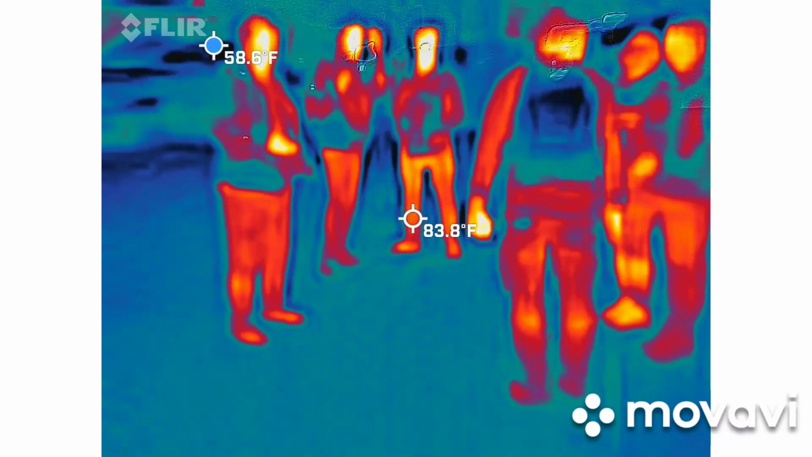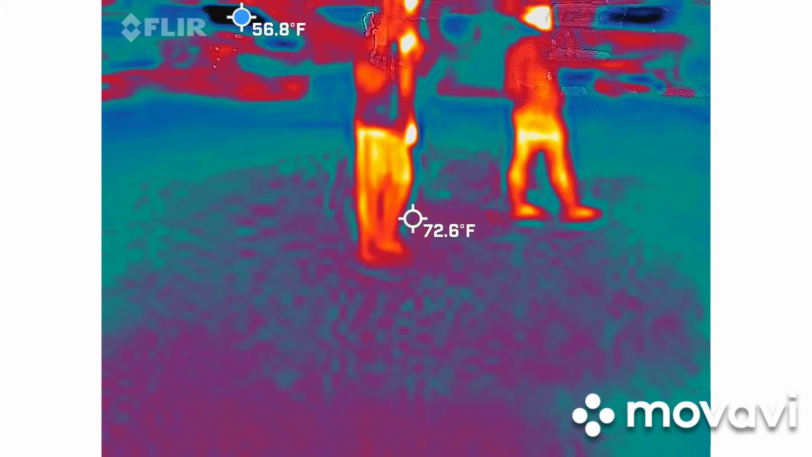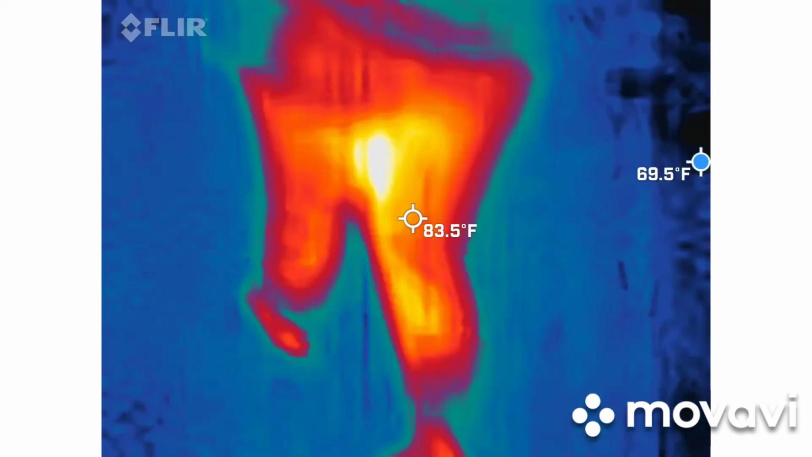What exactly are you looking for? Everybody to the back. With any of these blue dots, that's always the coldest place. See how it's jumping? That's the coldest place. If any of those move, not jump, Amanda, but move or change shapes.